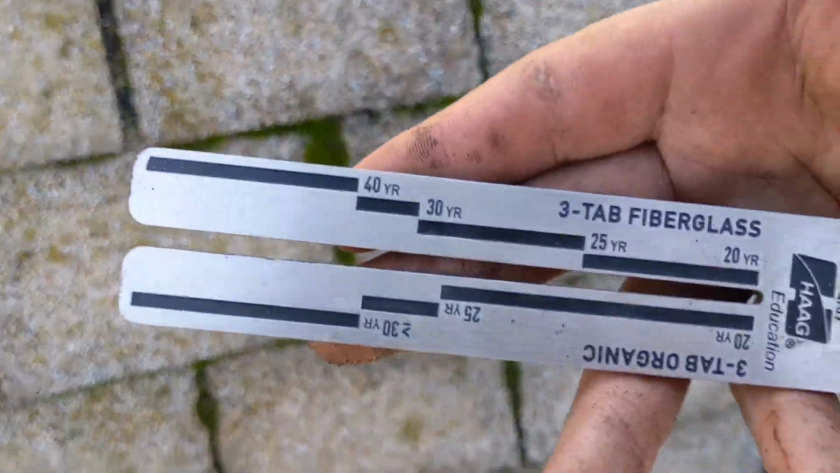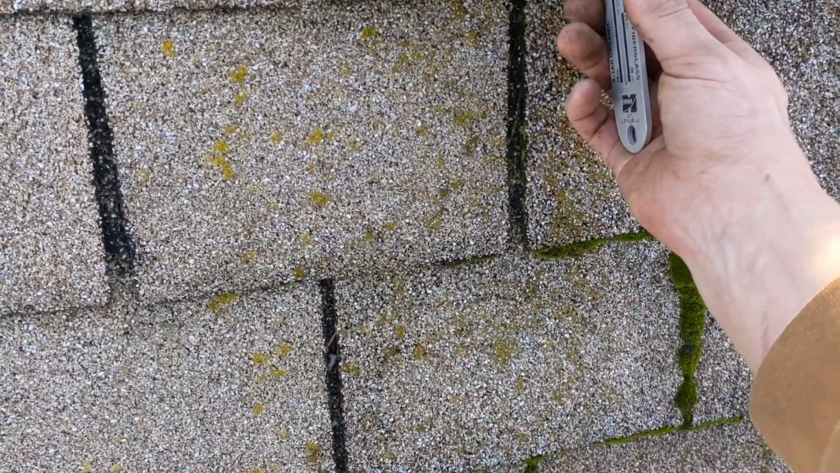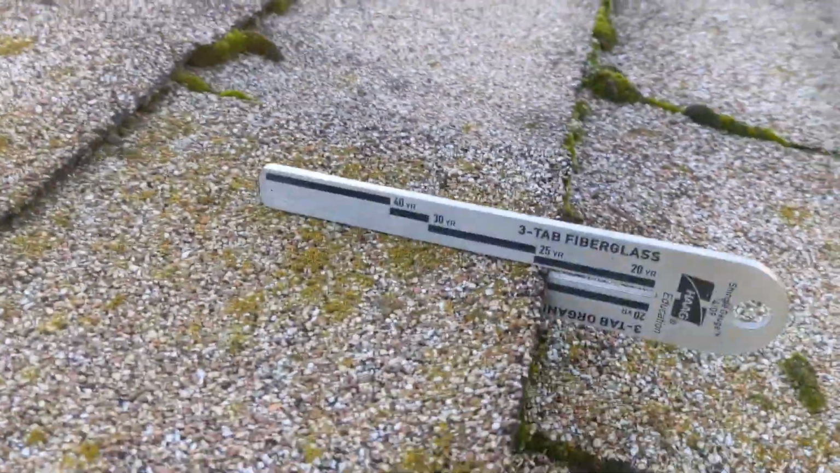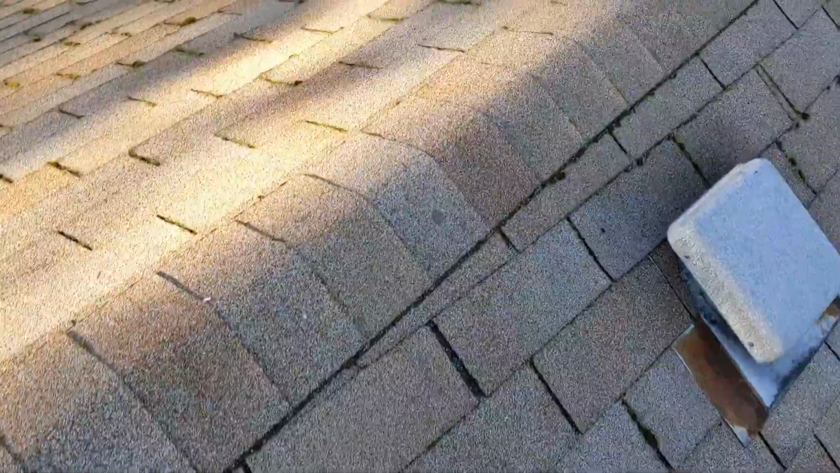It's a 3-tab fiberglass shingle. And now that we know that, we'll use our shingle gauge here to see the lifespan of the shingle. So we gently slide that on there, and we can see that this is a 25-year shingle. Now, I'm not sure exactly how old the roof is. It appears to be in decent condition. There's some good granulation left on these shingles.